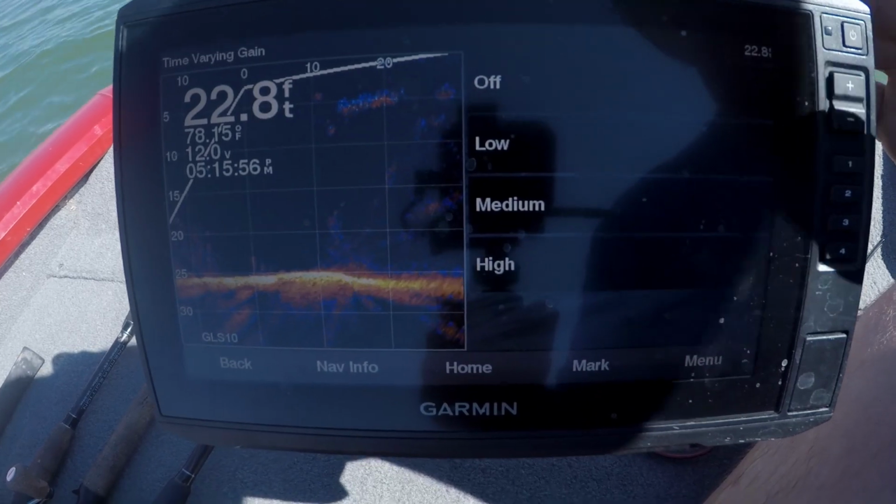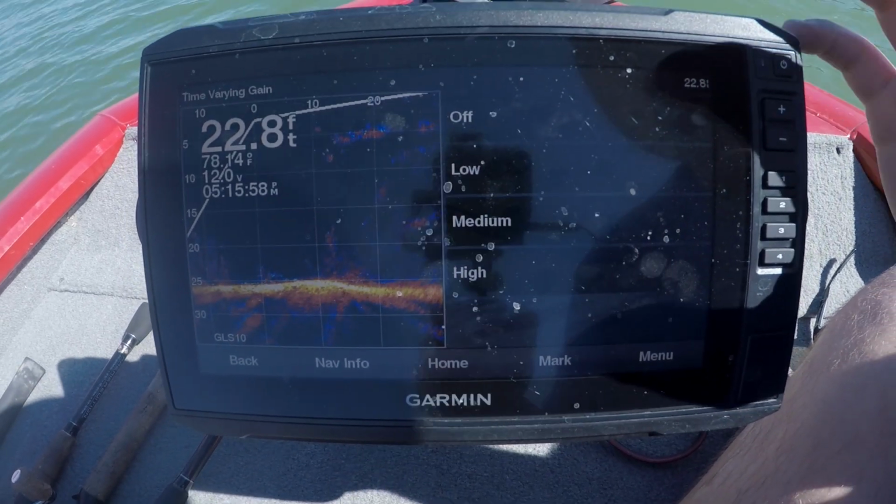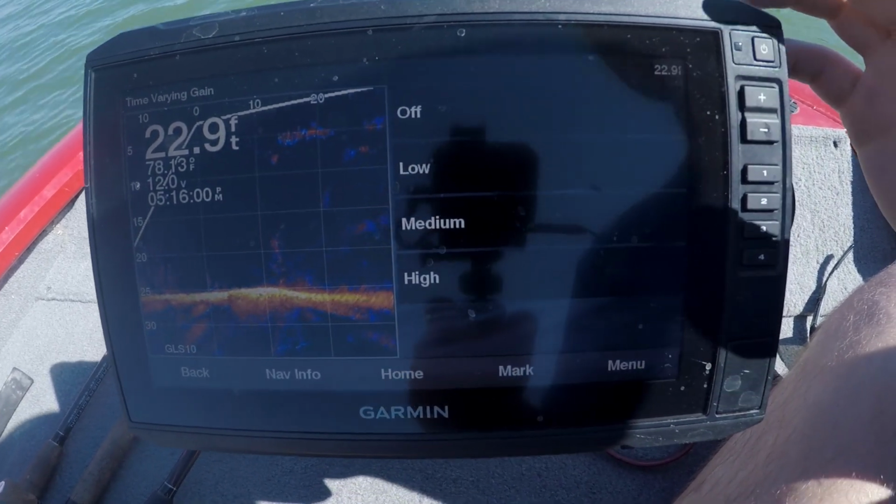Now a little bit of information on the head units. This particular head unit is the Garmin EchoMap Plus 93 SV.